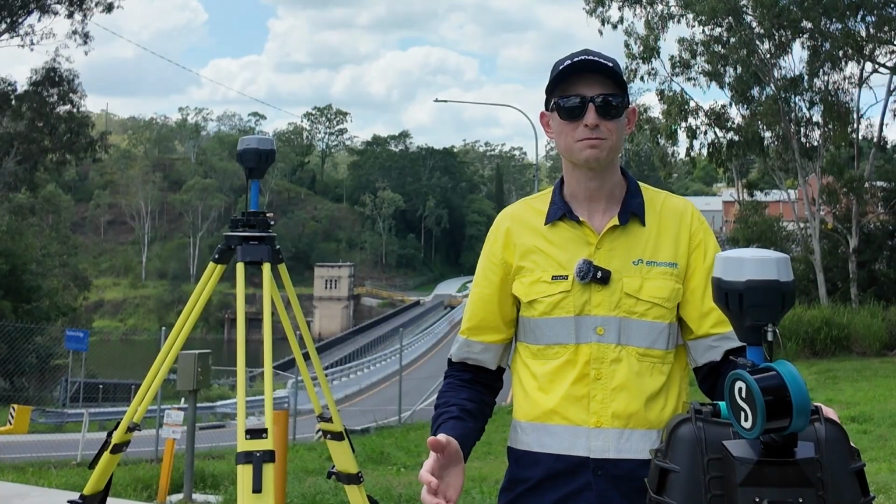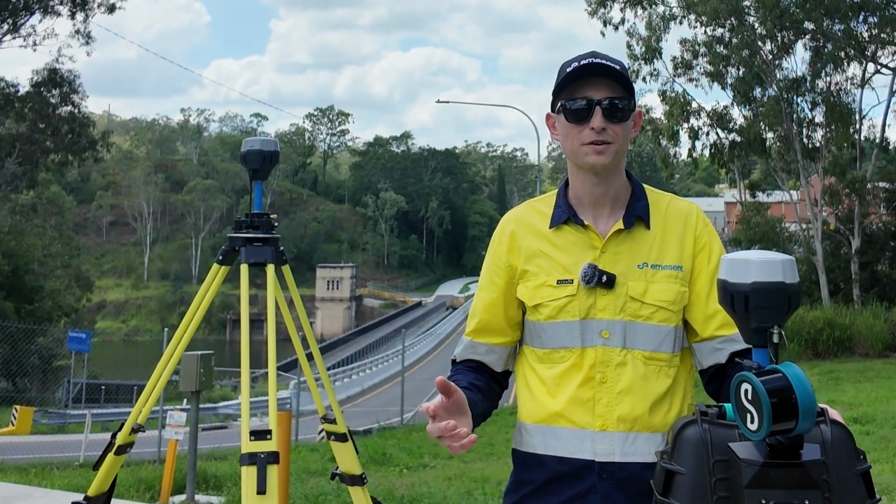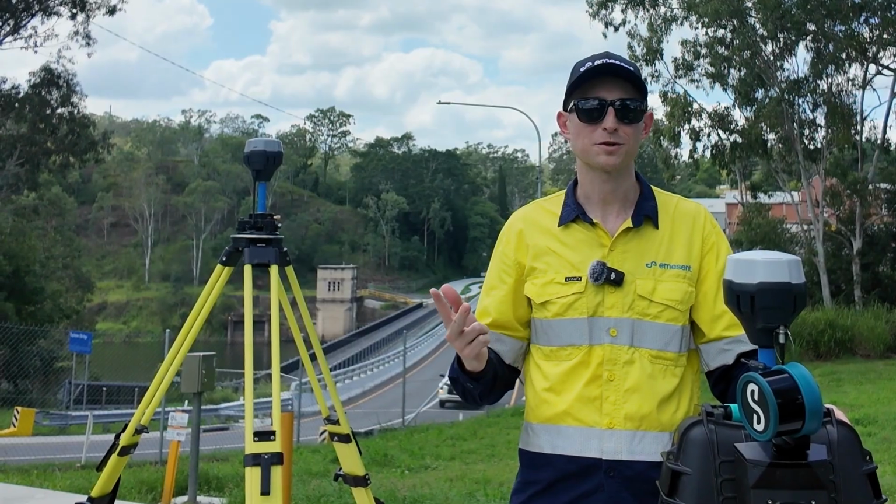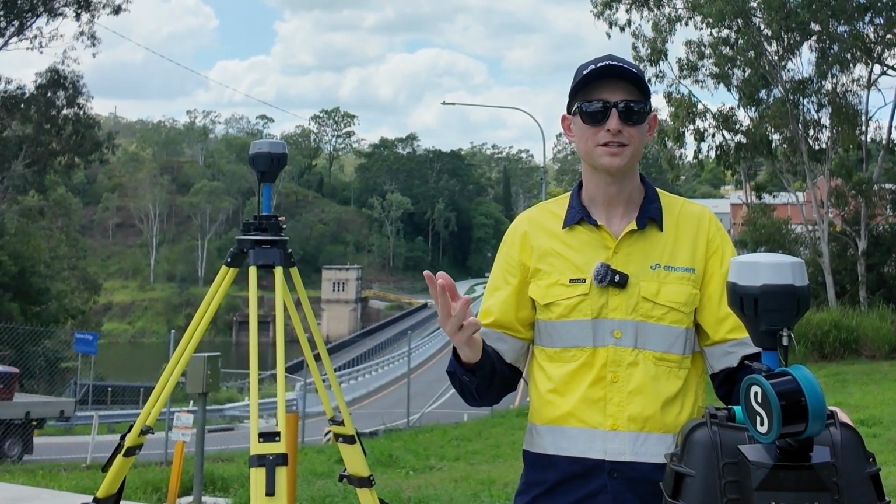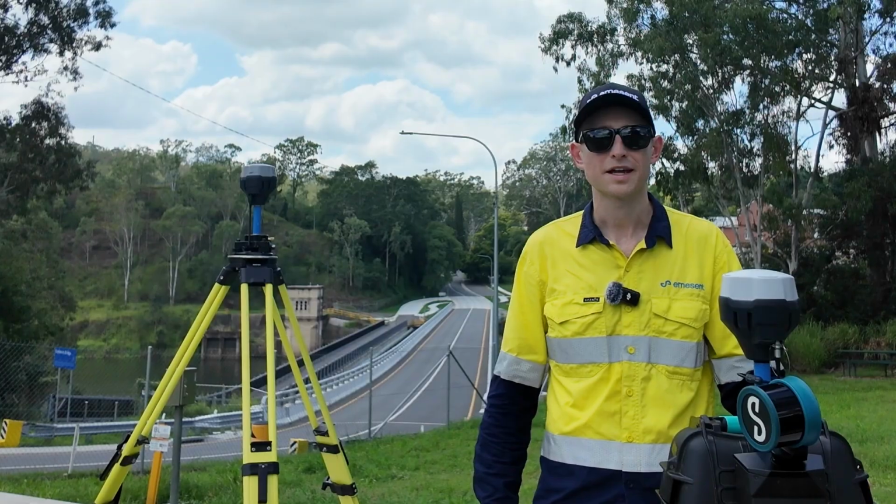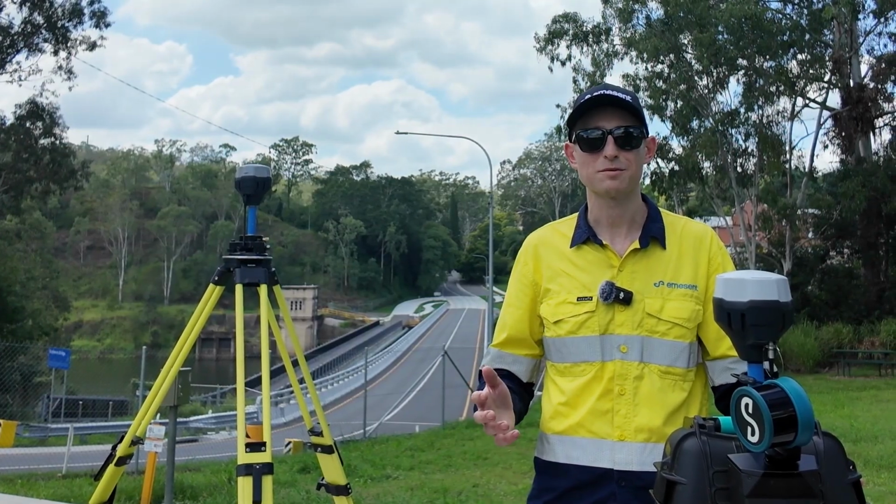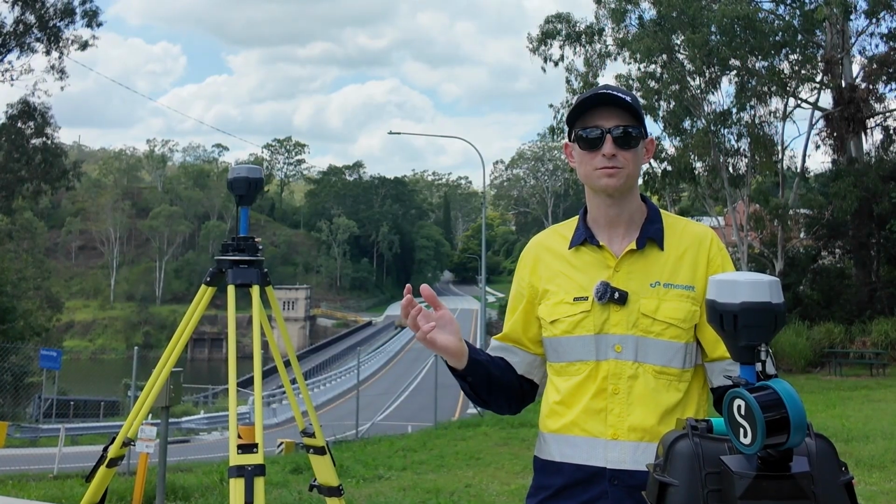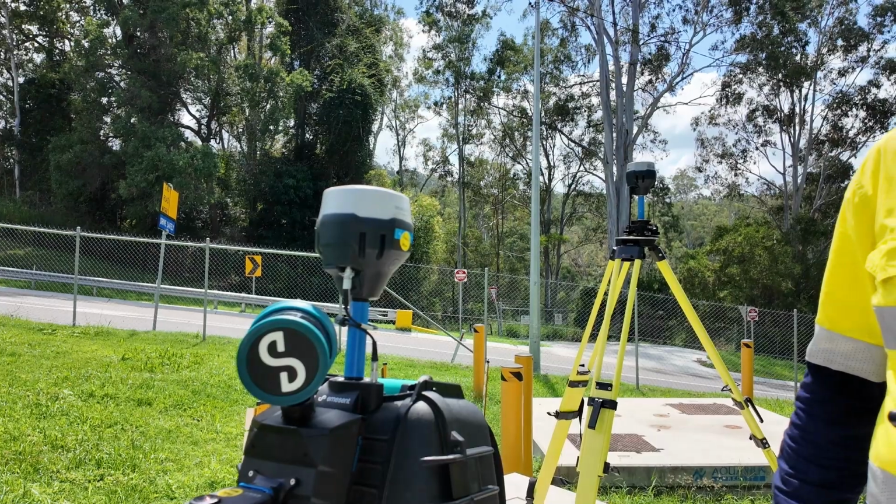There are three main steps to PPK which we're going to cover in this video. One is capturing the data and recording RINEX files. Two is processing the RINEX files. And three is processing the scan data. Today we're going to be doing some bridge scanning. We're going to capture the pedestrian bridge with the backpack RTK kit and the vehicle bridge with the vehicle RTK kit. Okay, let's get started.